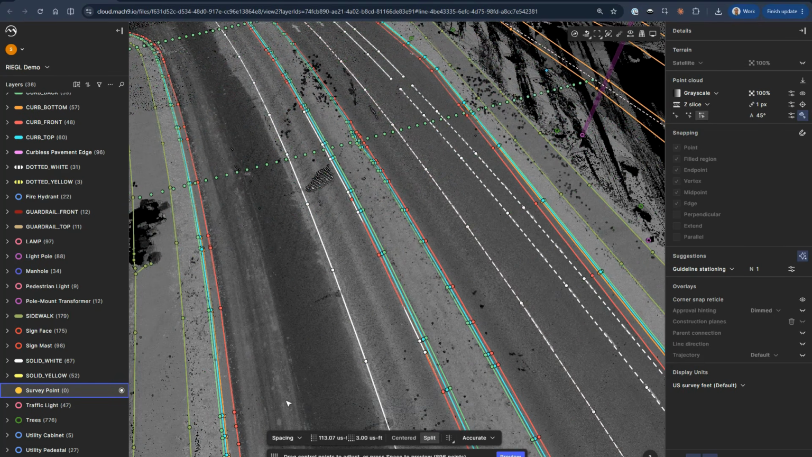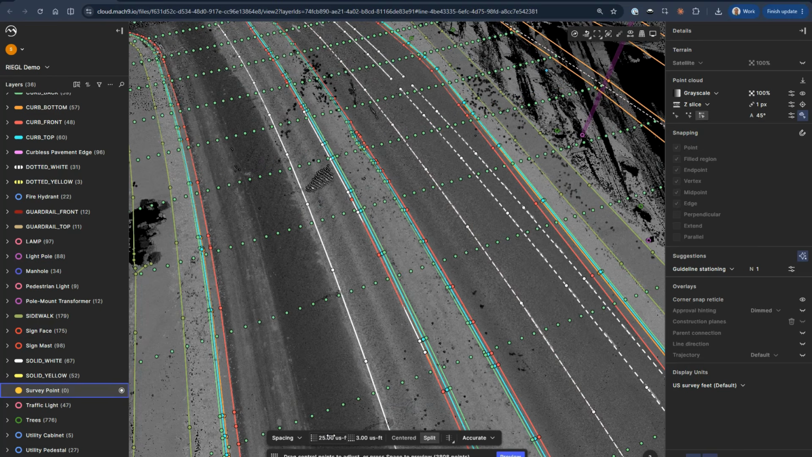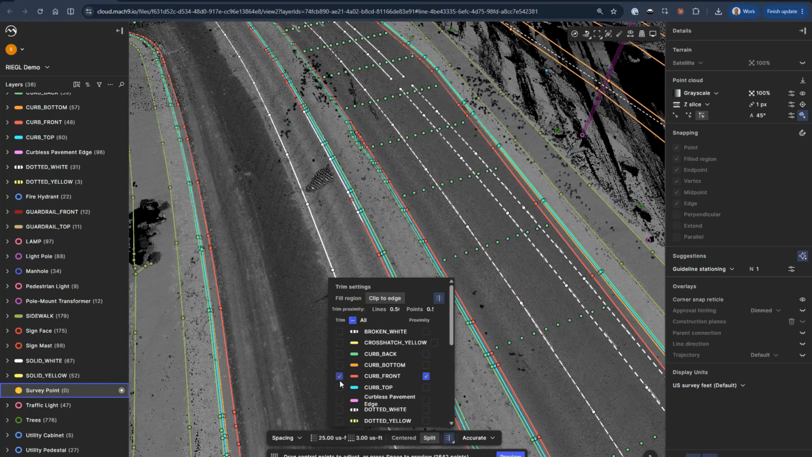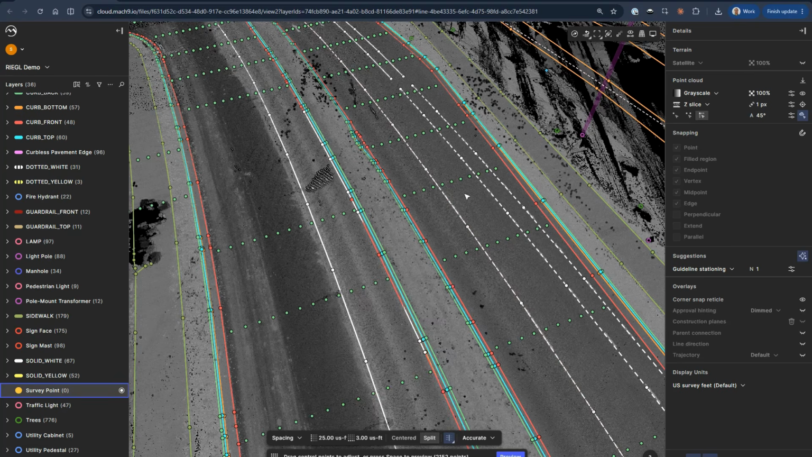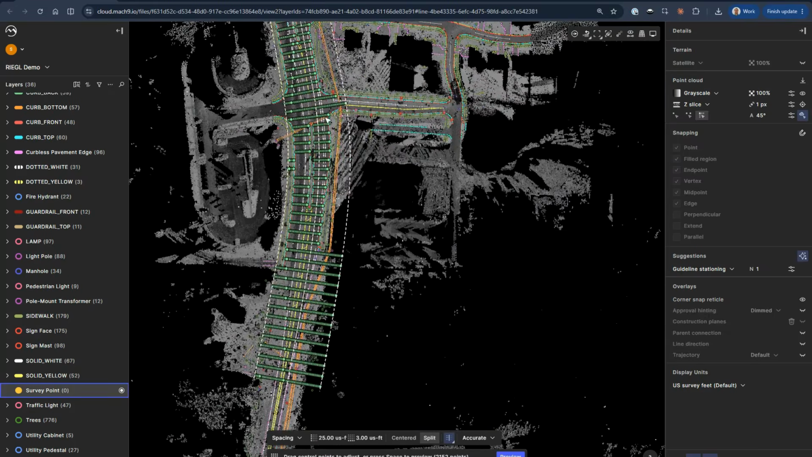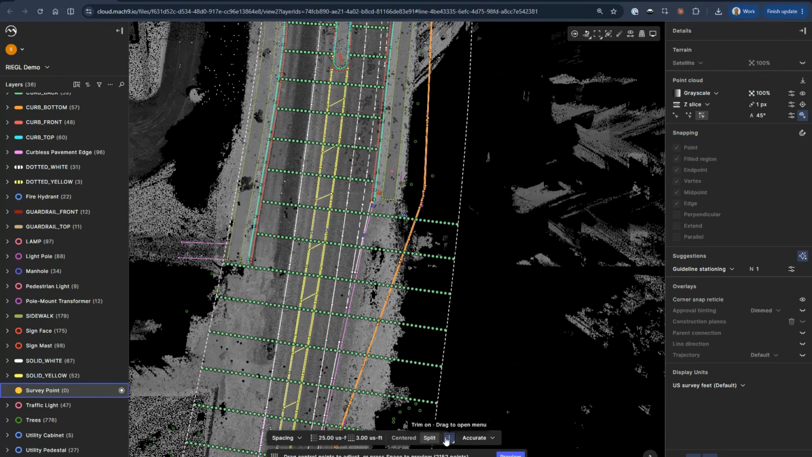Or if I wanted a very strict interval, I could come in and say, hey, you know what, just every 25 feet. And we're going to make sure the points all stay within our pavement area. So now I could do that. In this case, it would run in a lot more spots for me.